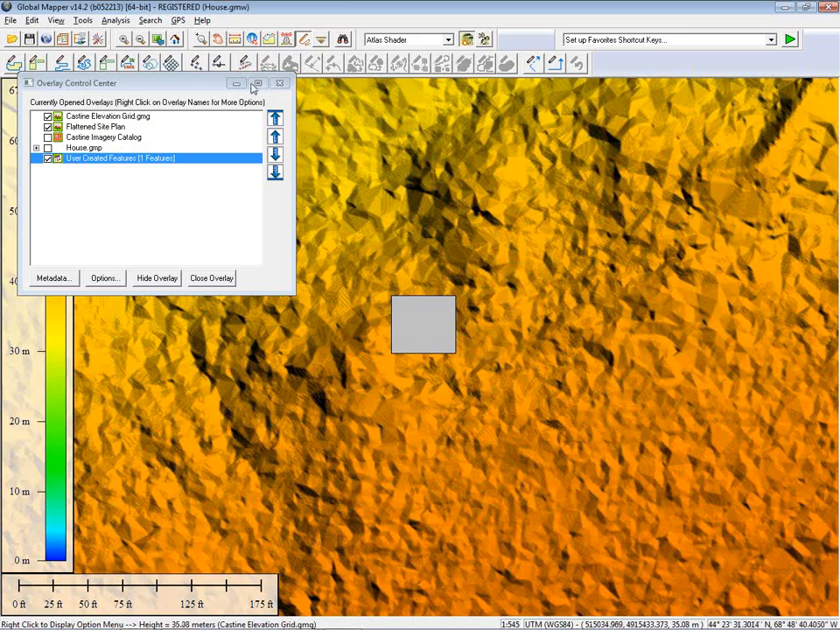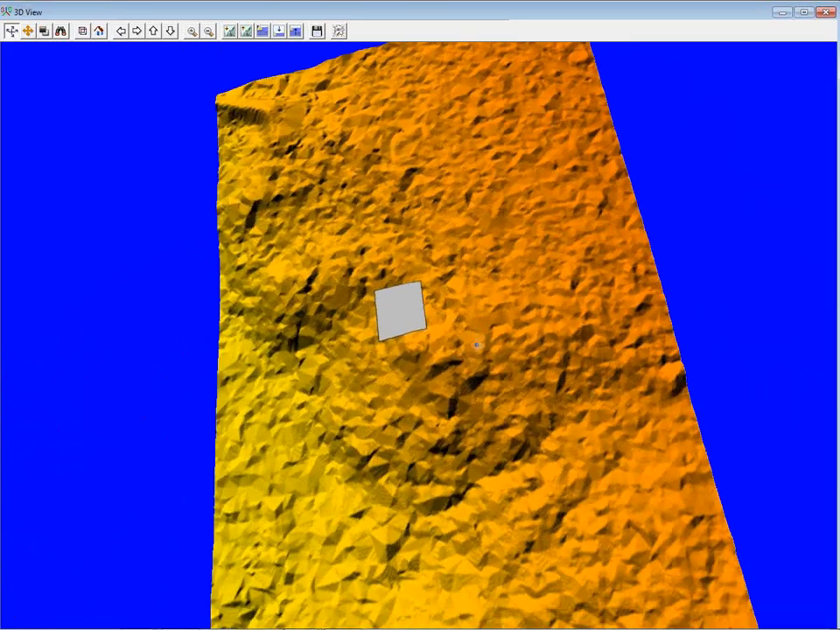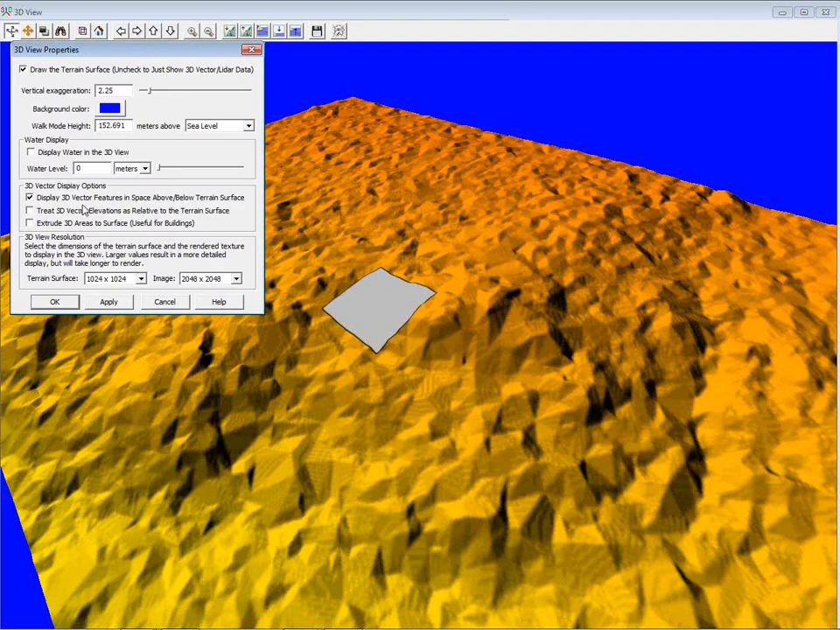I'm going to show you how we can model that in 3D. I'm just going to bring up my 3D window. And you'll see initially my z-value is not being used. So I'm going to change some of the settings in here. First of all, within the 3D view, I can display my vector features in the space above or below the terrain surface, which is what I want to do. I'm simply going to click Apply.